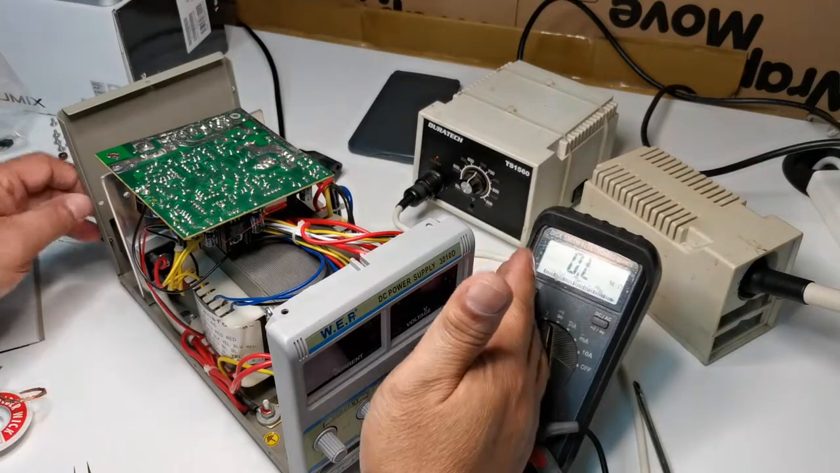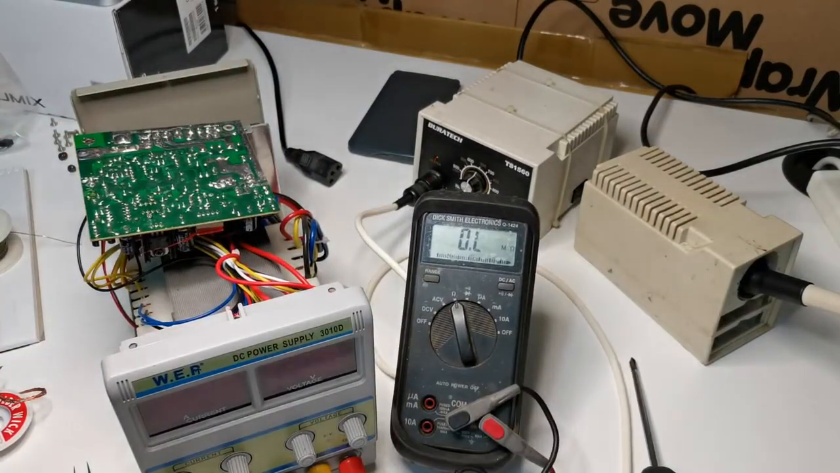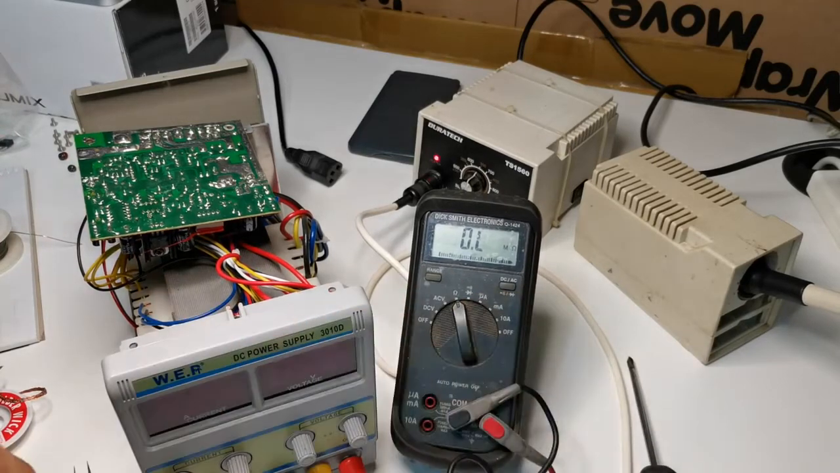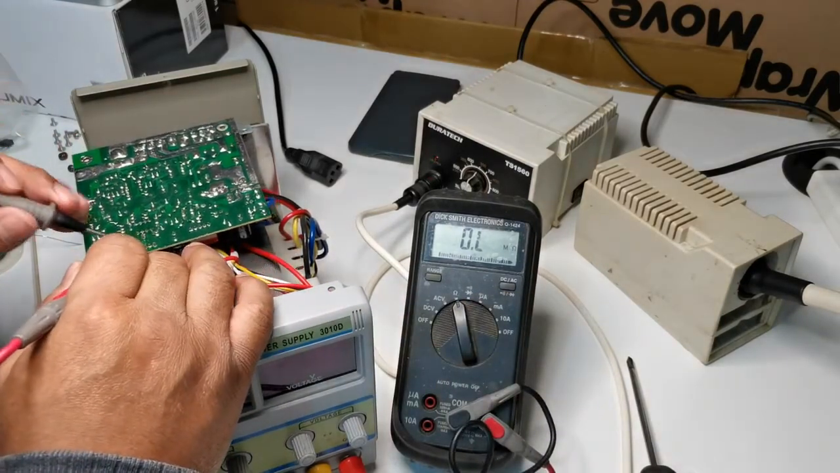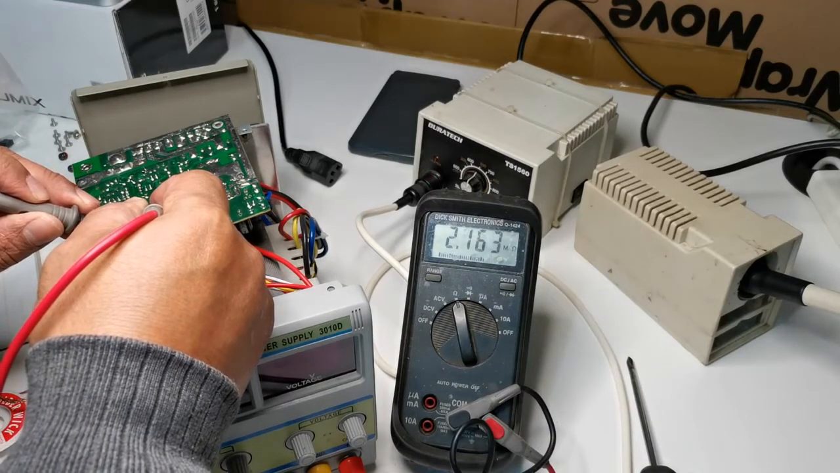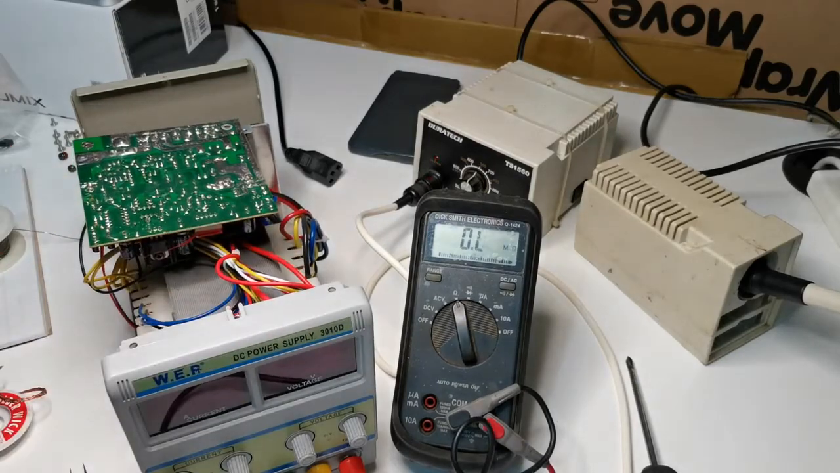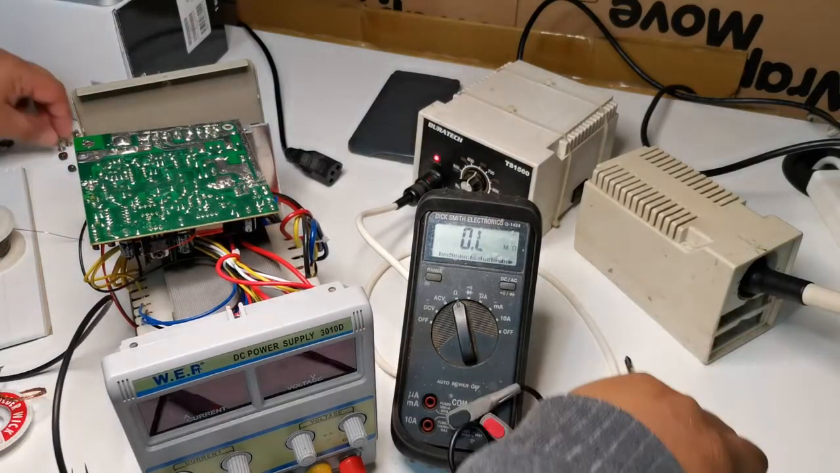Okay, now we have to test for resistance check. If there's no short, we check between pin 8 and pin 4. So we have 2.18 meg, which is pretty good. Now we have to put this one back.